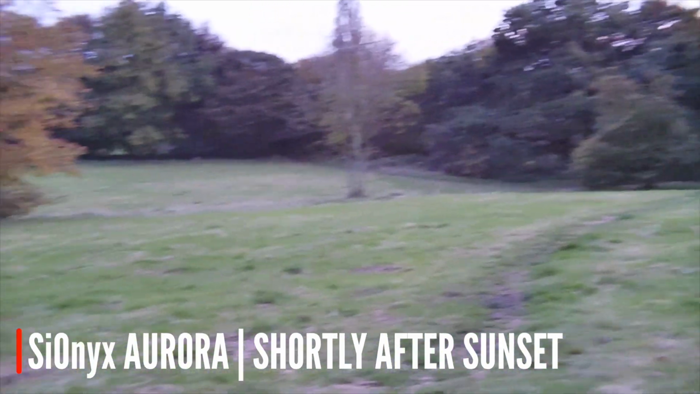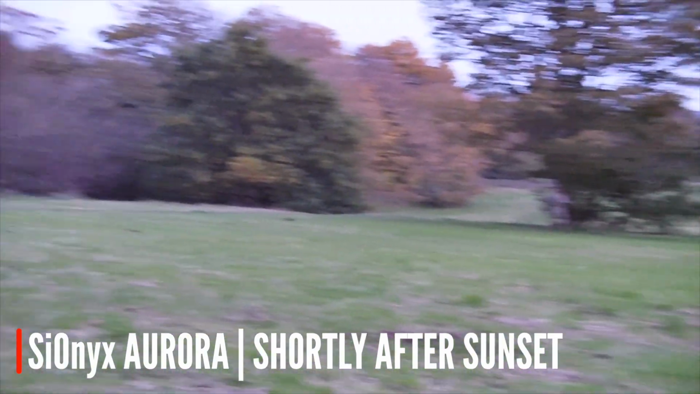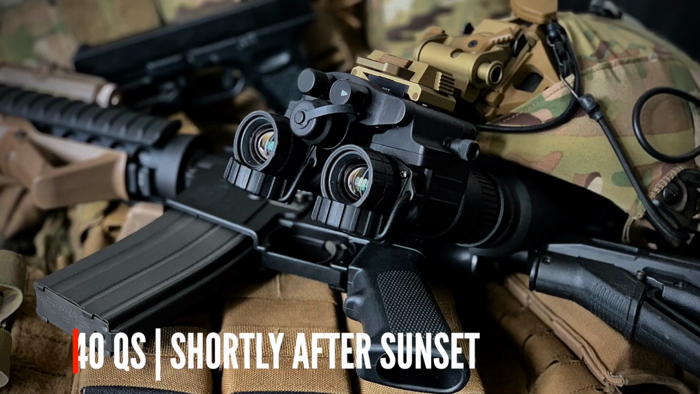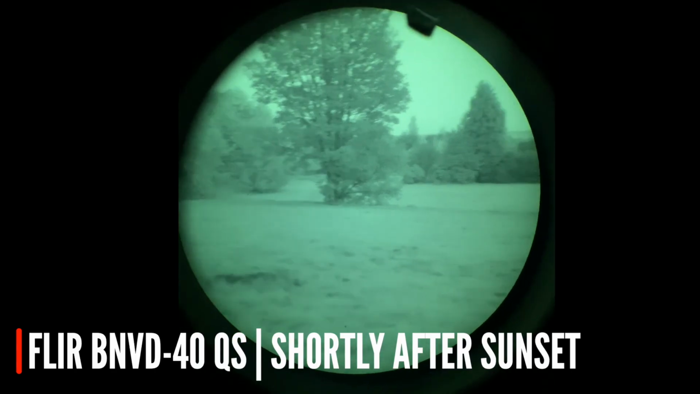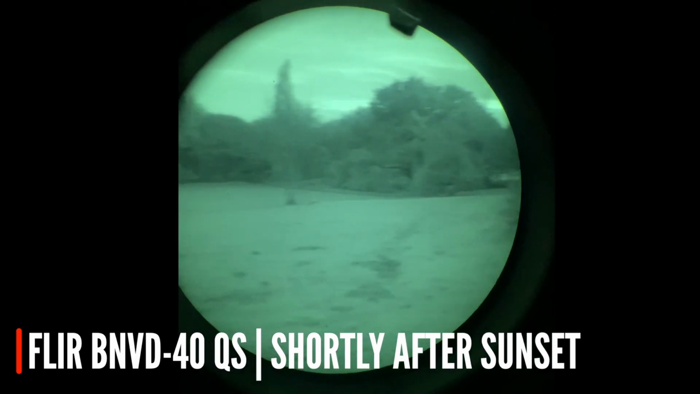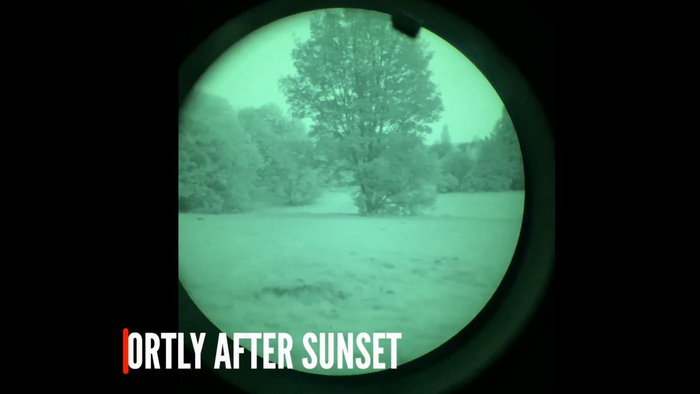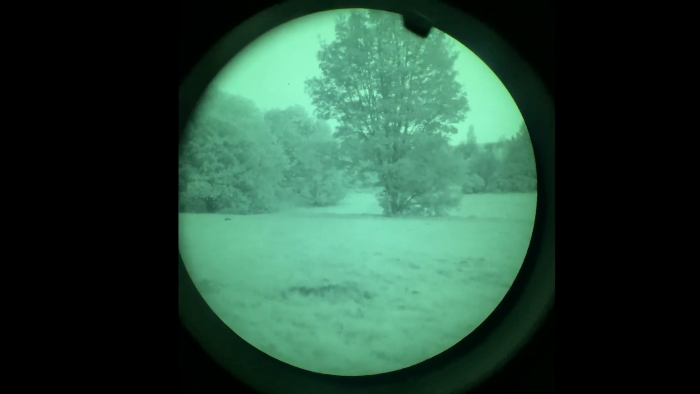This camera is very good around twilight, around sunset, just after sunset. You get quite an amazing picture, including in colour, and it records as well. So comparison with the BNVD, so the binocular night vision device. This has a much bigger field of view, which is one advantage that analog still has over digital. Obviously it's not in colour, and the detail is a lot better than it is with the Aurora.